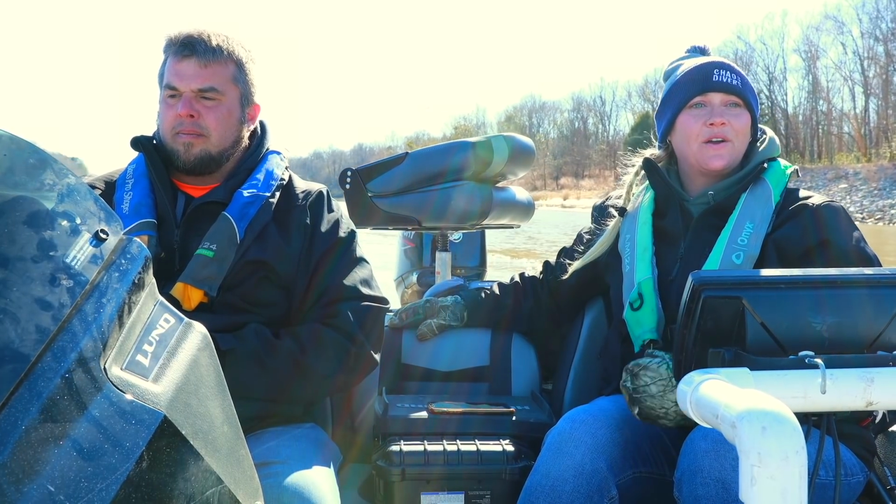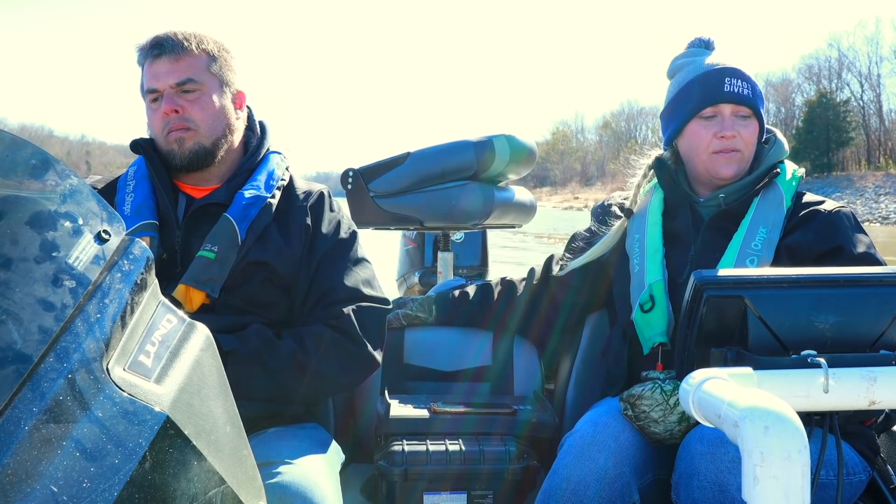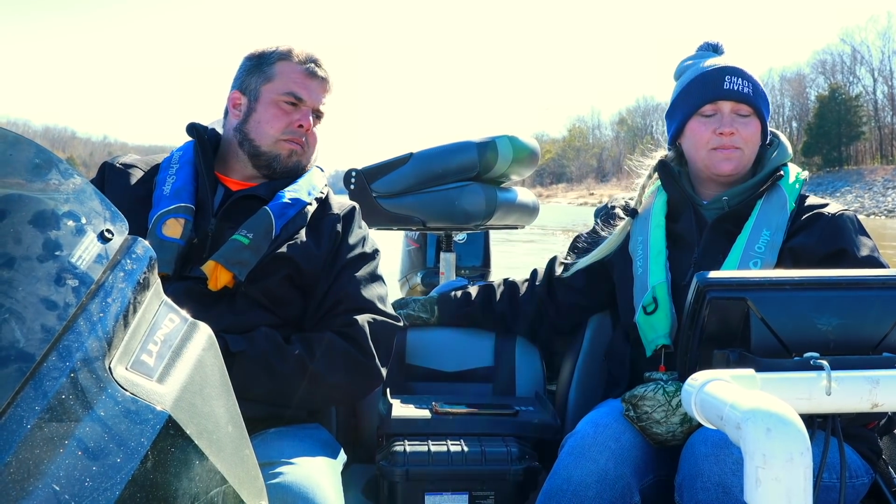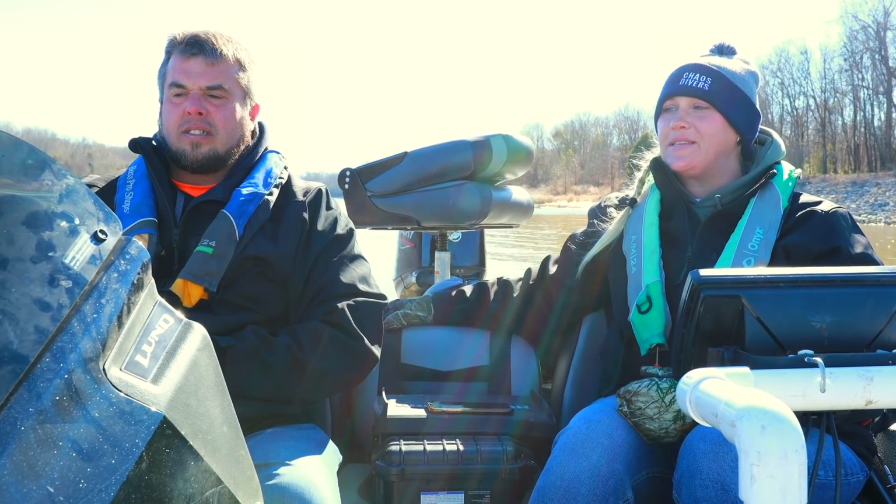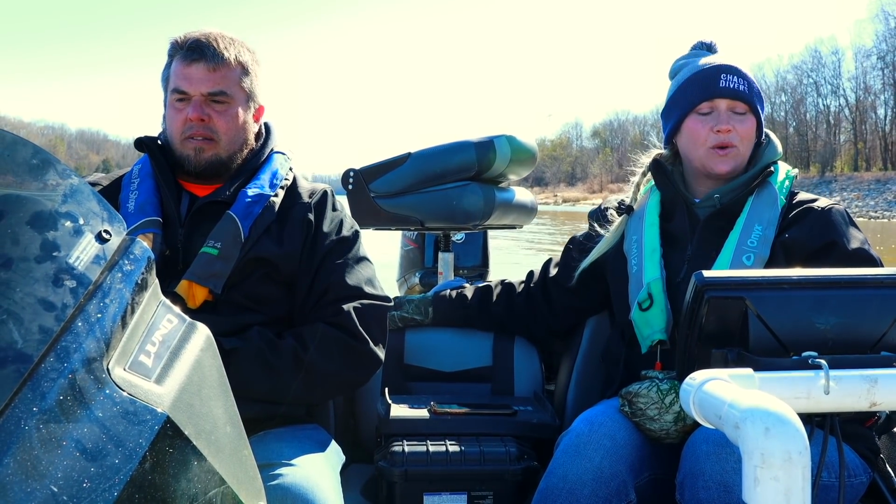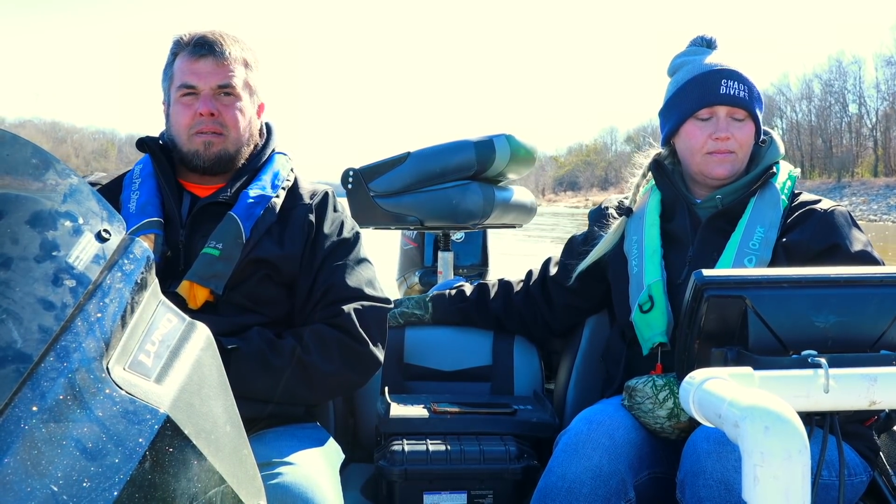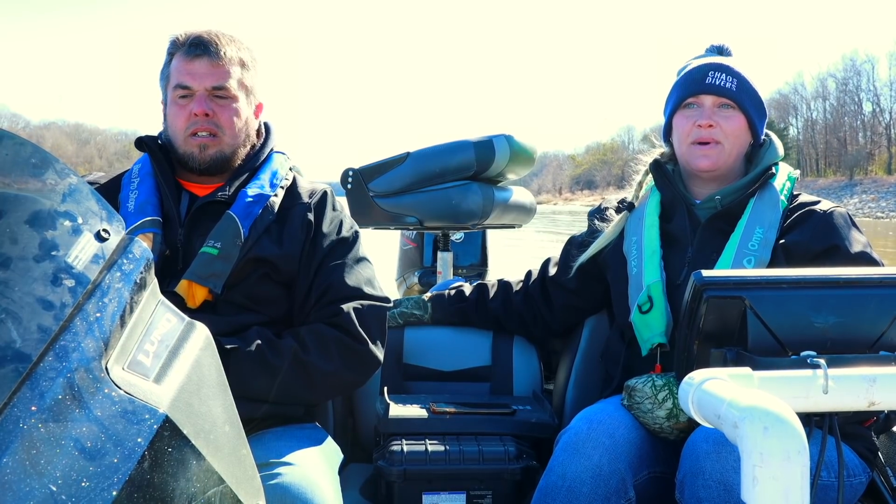So we are currently using the trolling motor. Right now, we are in just shy of 5 feet of water. Water temperature is about 43 degrees. I would say that the air temperature is probably about the same. 43, 45 degrees. I think it's supposed to be a high of like 44 today. It's chilly. The ride up here was about 5 minutes, and it was about 5 degrees.